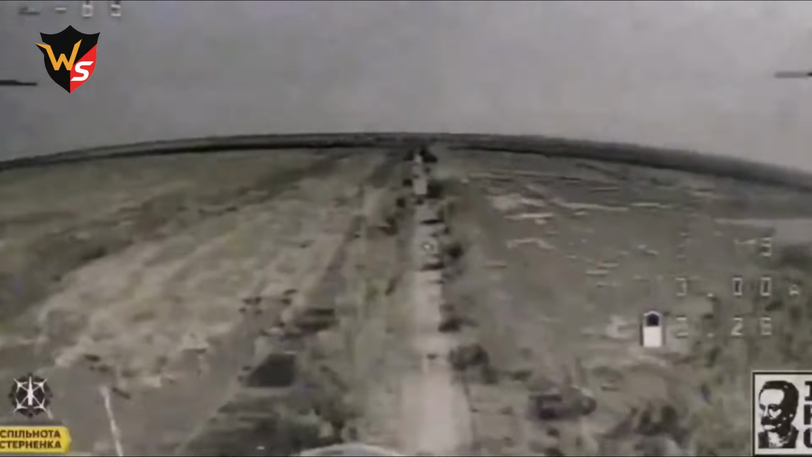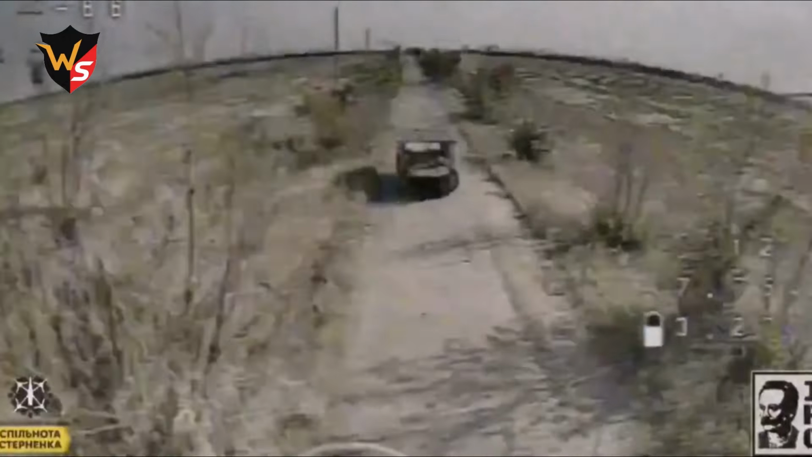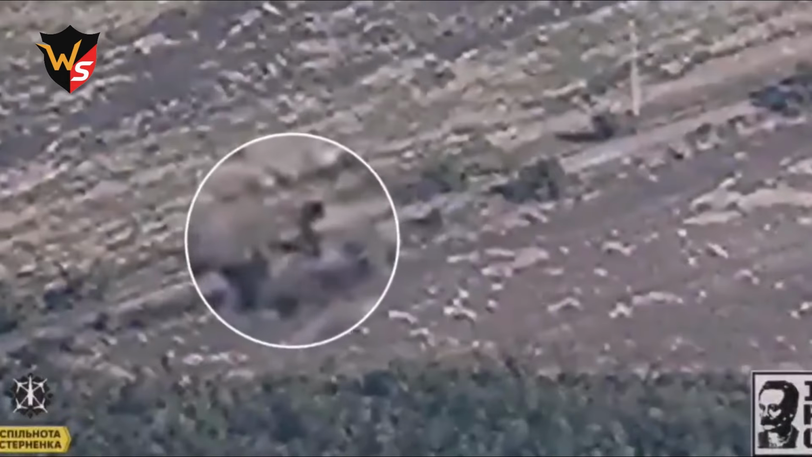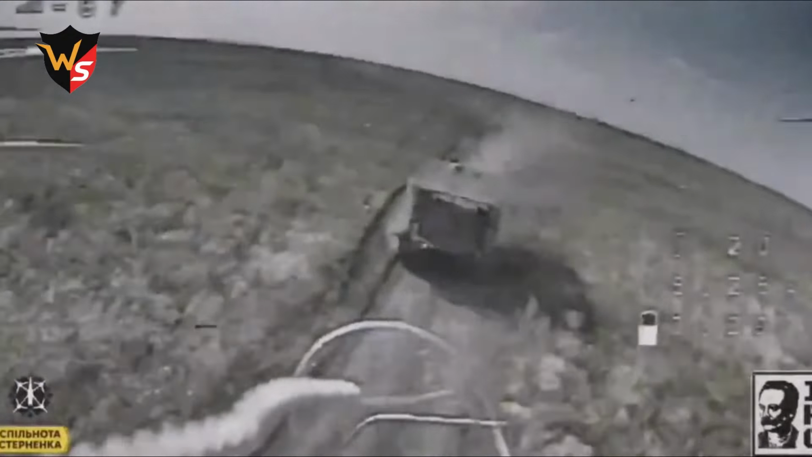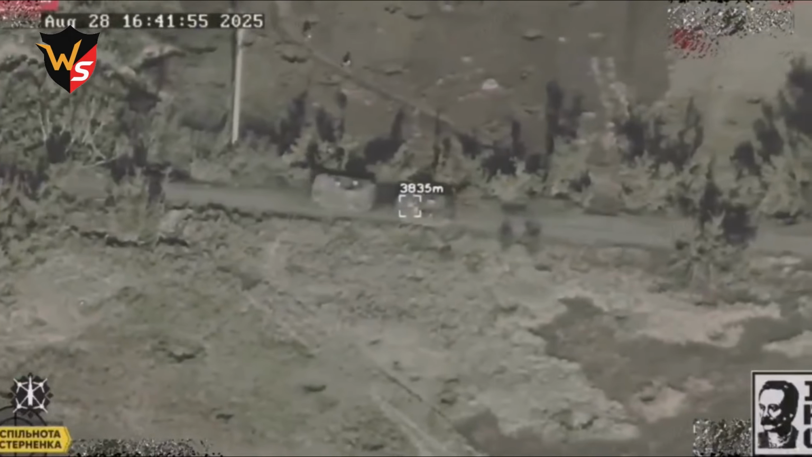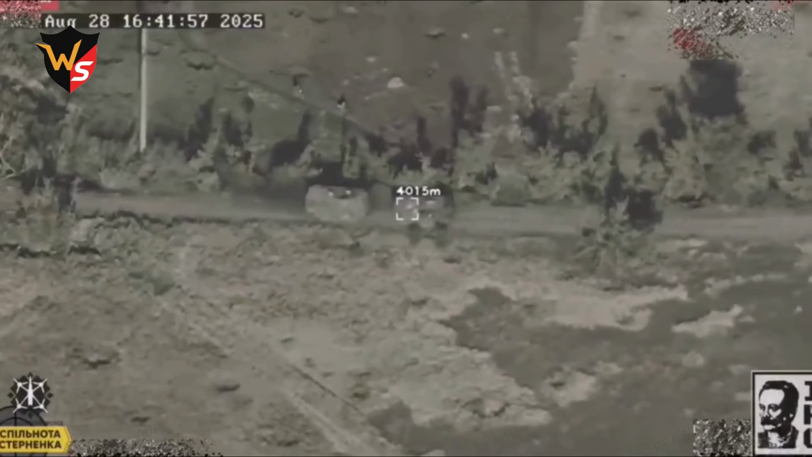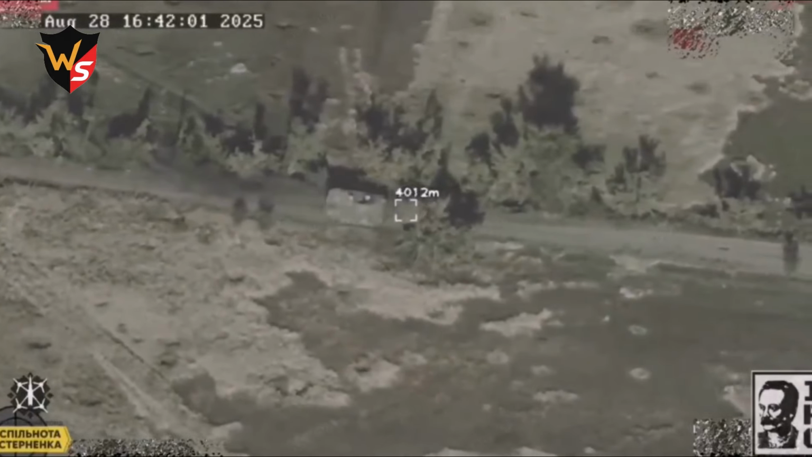Soldiers of the Ivan Franko group have released unique footage of a large-scale mechanized assault repelled against the positions of the 79th Air Assault Brigade near Portimalka. The video shows the battle unfolding step by step. Russian command had deployed fresh forces here, the 155th Marine Brigade from the KSK region, one of their so-called elite assault units. Their plan was clear: launch a massive push to break through Ukrainian defenses, seize strong points, and create a foothold for further advances.